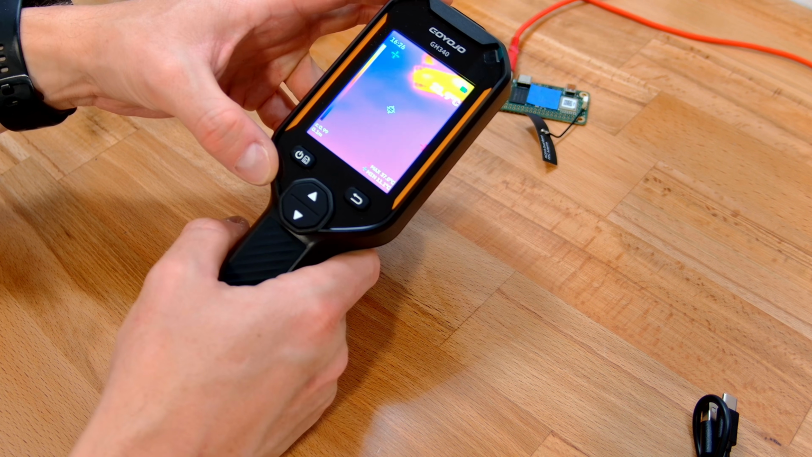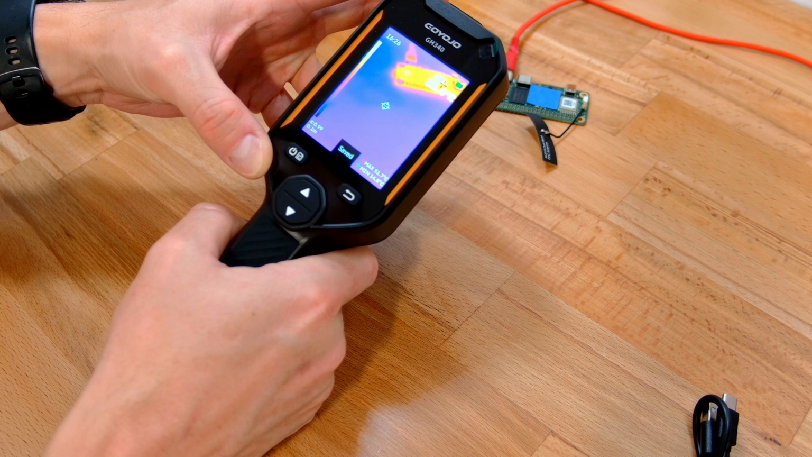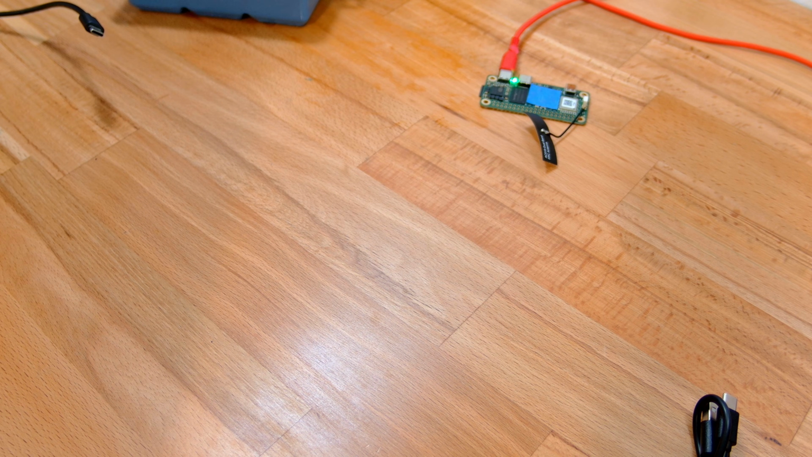That being said, the one thing I can't see this doing is video. There's nothing I can do unless I just keep clicking to record a video. So this one doesn't have that option. Good to know. Moving on.